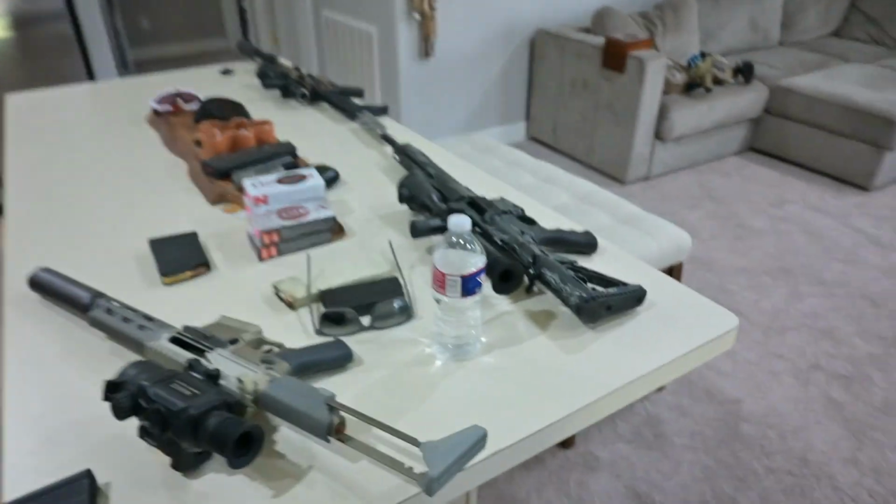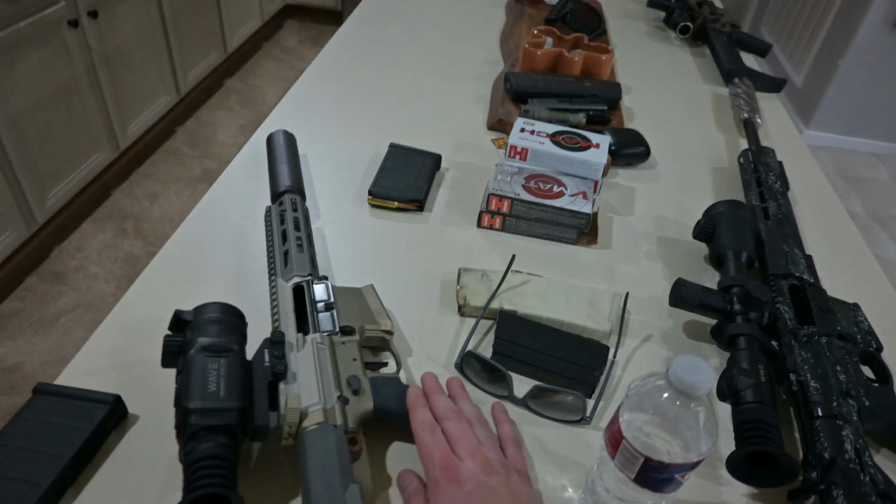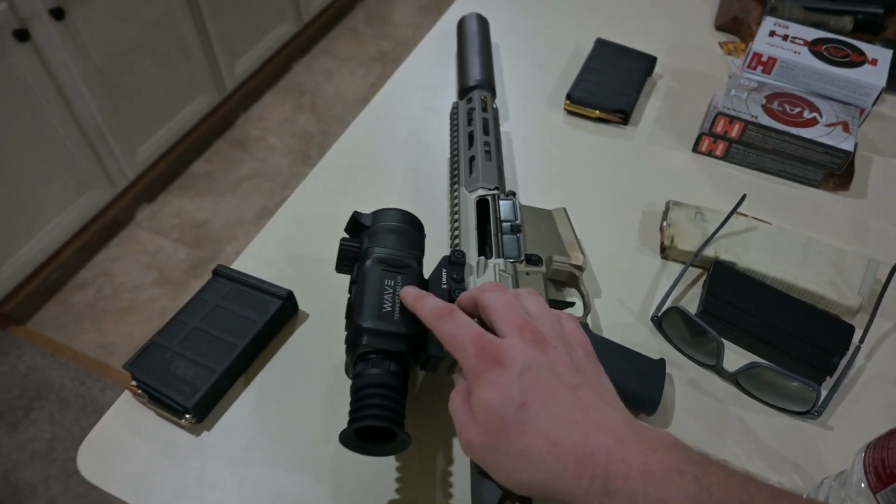When we got here, we came up these stairs, and there were guns all over the counter, bolts open, of course, scopes already on the rifles. There's still a couple left here, guys. Got a little Q Honey Badger with the Tempest 335 LRF.